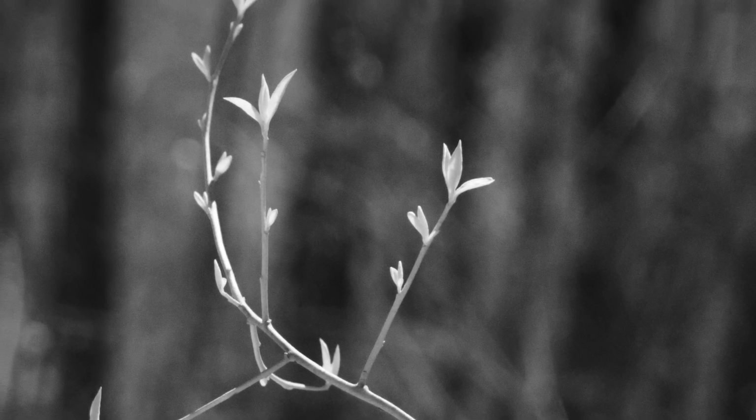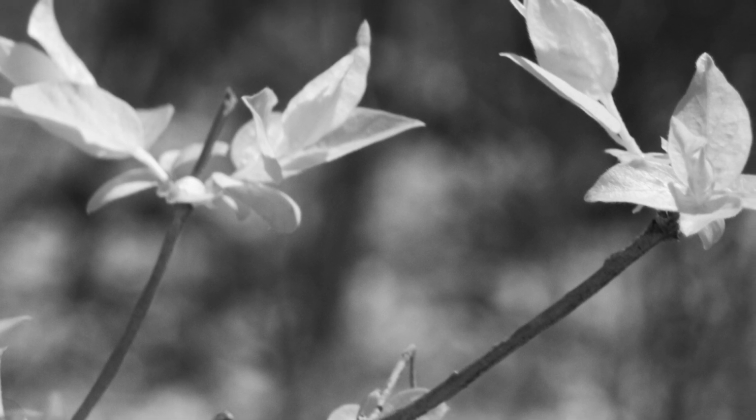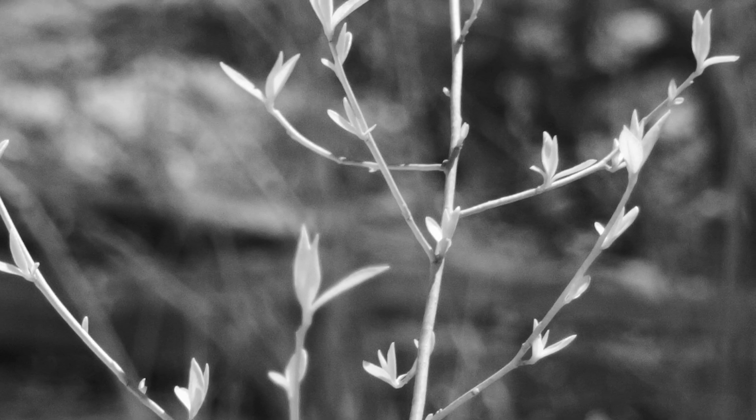If something catches my eye because of how the light falls on it, then I know that's probably going to be of interest to others as well. But then you have to determine the best angle. Sometimes you have to crouch down to shoot up.